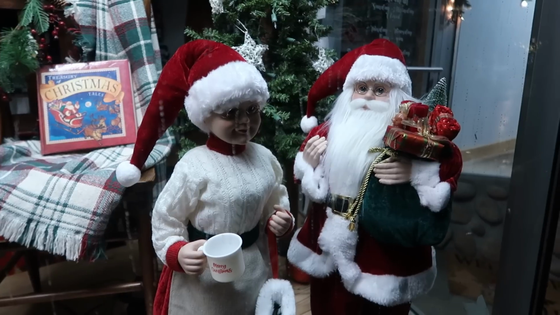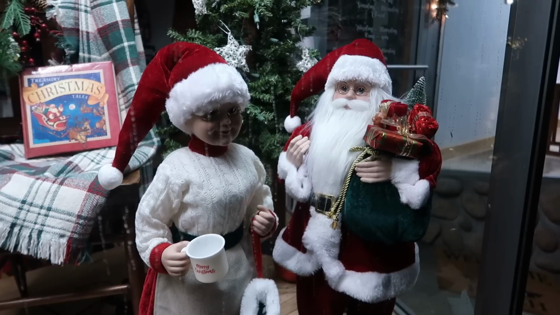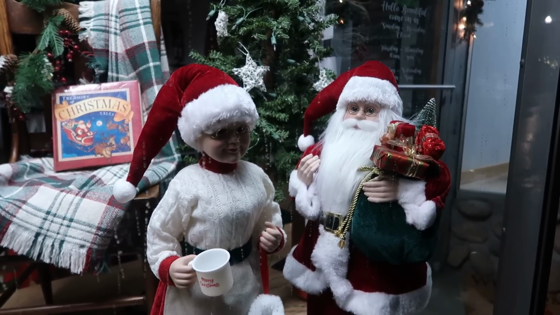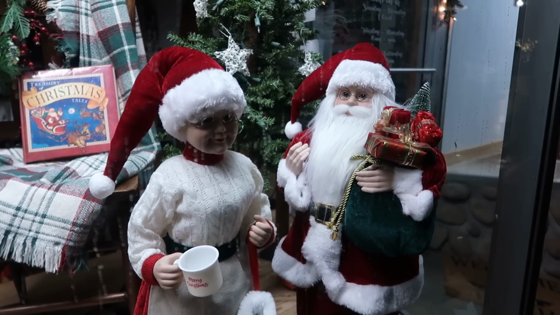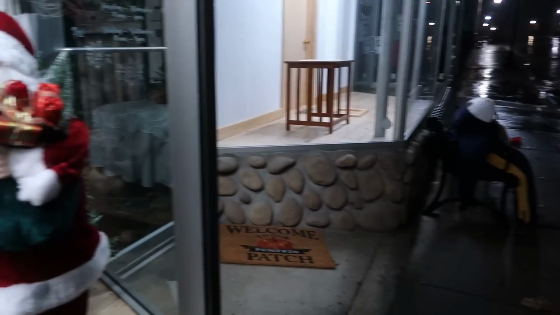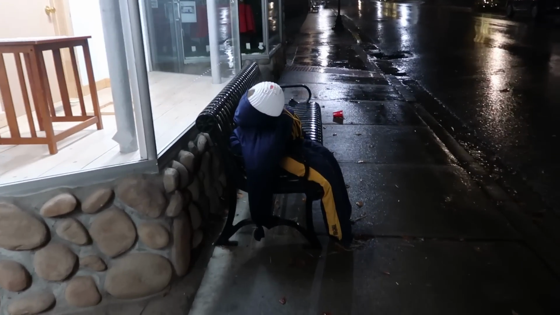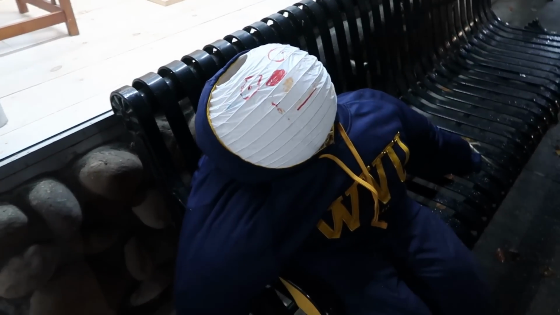Yeah, it seems like Christmas comes early and earlier every year. Halloween and Christmas coming earlier. And you know what? I don't mind. I love Christmas. I love Halloween. And I don't mind spending 6 months out of the year celebrating the two. Also, okay, got another scarecrow here. It looks like his head is a paper lantern.